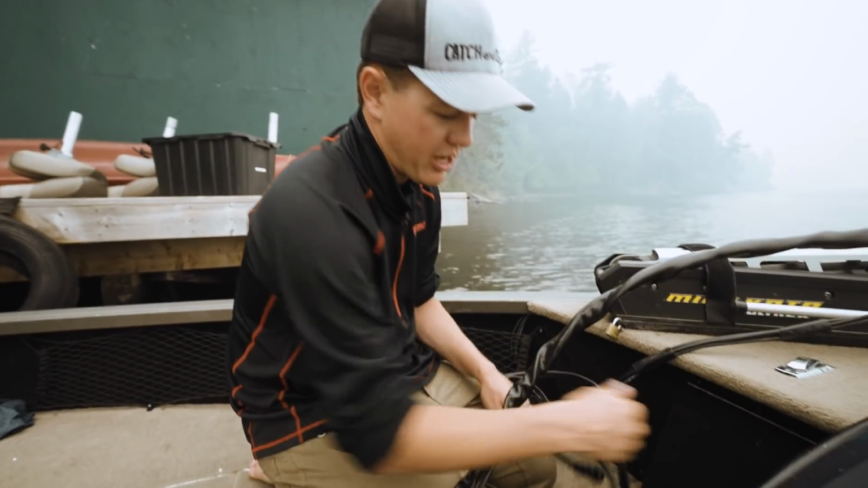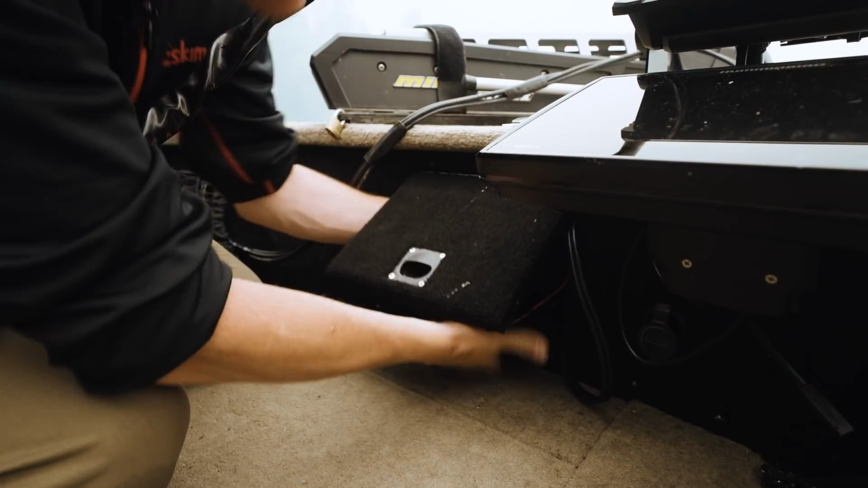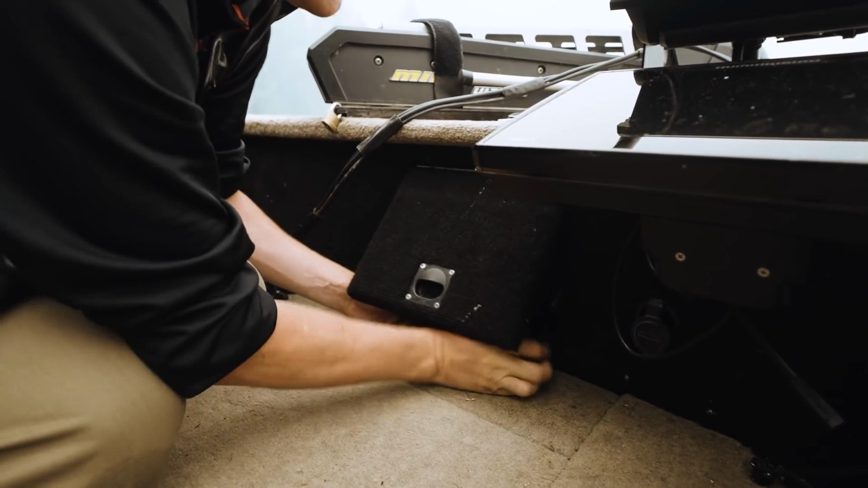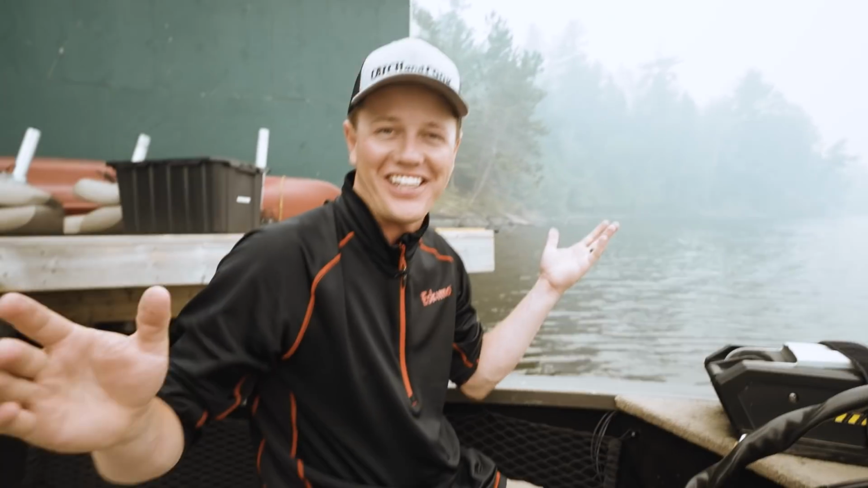But we're gonna put this box in here. I'm not gonna fasten it down because I'm gonna be pulling it out in winter time. There's so many cables in the back. This is gonna give people anxiety, what I just did. All right, and just like that, we're done.